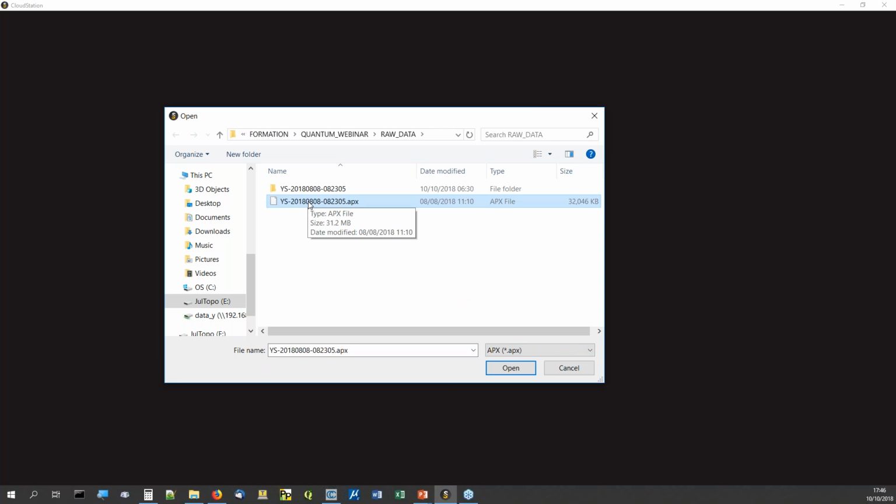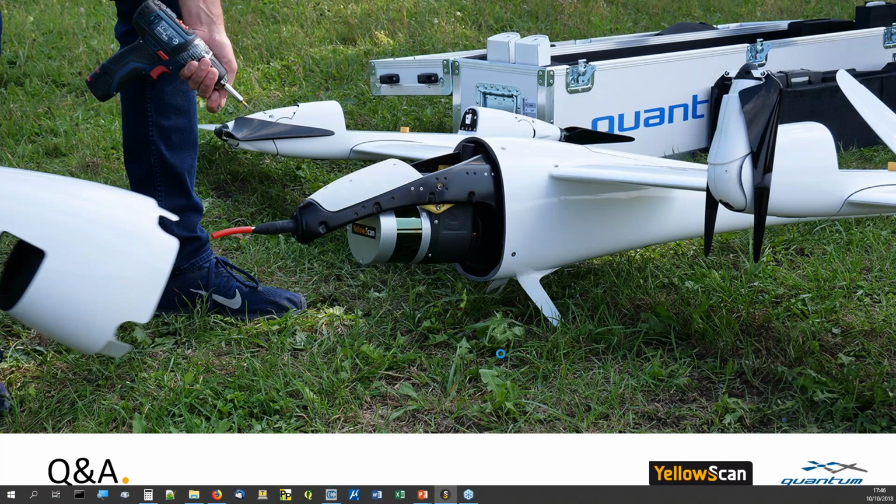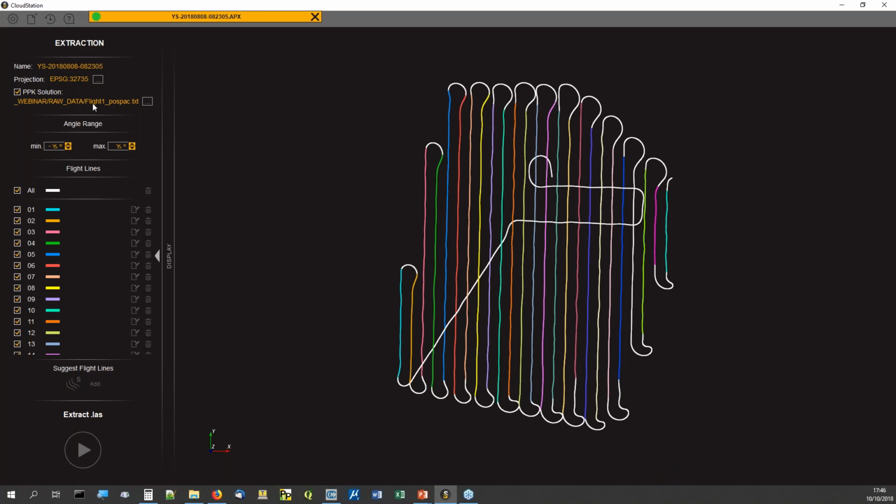We have the T04 file, which is the raw data of the IMU, and we have the PUC file, which is the scanner file. In the cloud station, we will do the merging of the 2 solutions, the position and the scanner. It's loading up. Okay, here we can put the PPK solution to refine the trajectory. So that's how it was done.